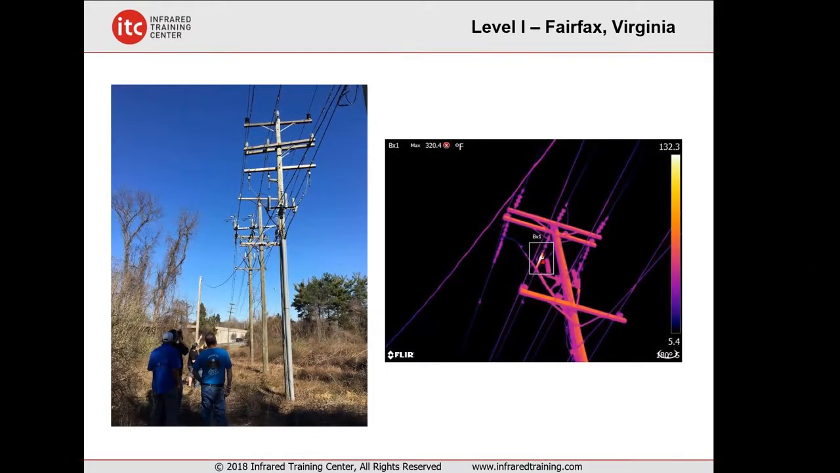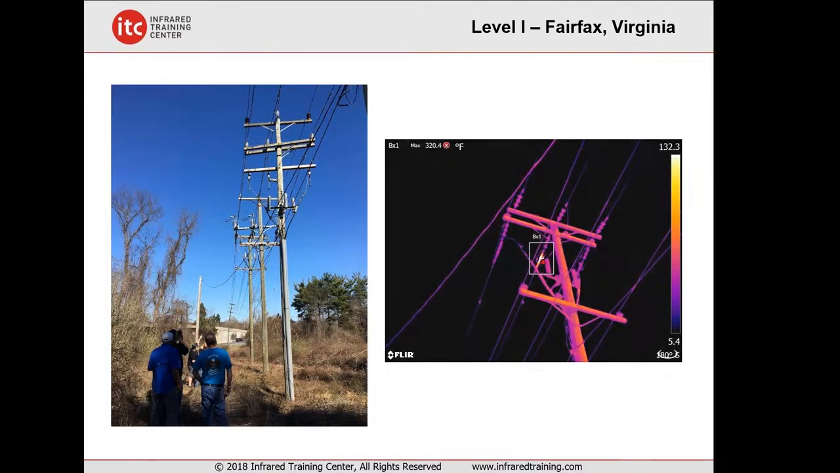This was from a class I taught in Fairfax, Virginia a couple of years ago. One of the students, on a little exercise, went out back behind the hotel and noticed a tensioning disconnect up on the telephone pole, up on the wires, running a little bit hot. In fact, the image on the right shows it to be out of range at about 320 degrees. With this particular camera, they didn't have sufficient resolution to get an accurate temperature reading, but they were able to find it.